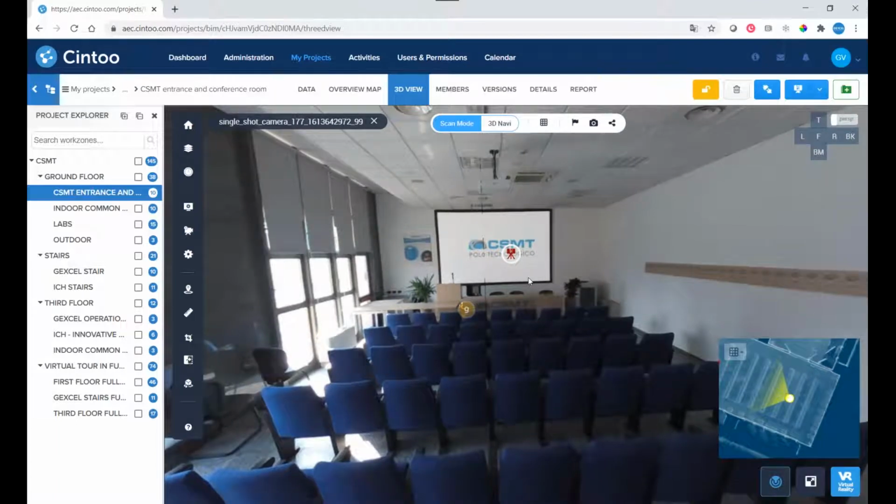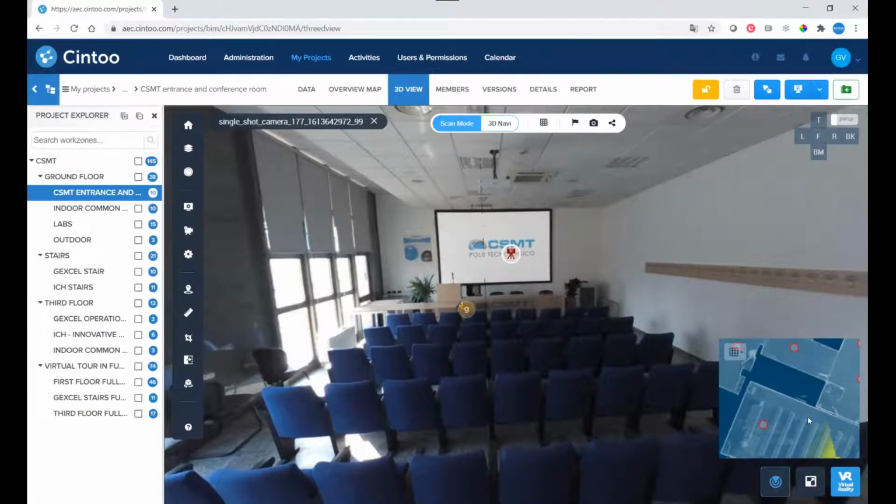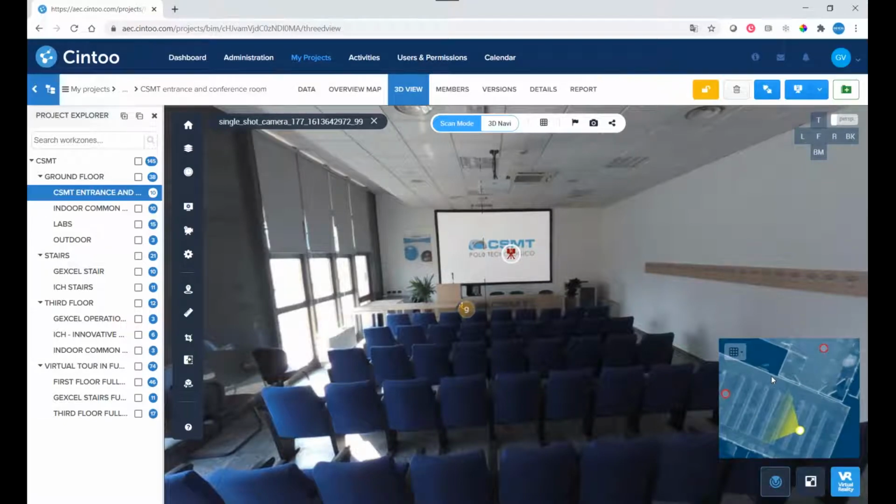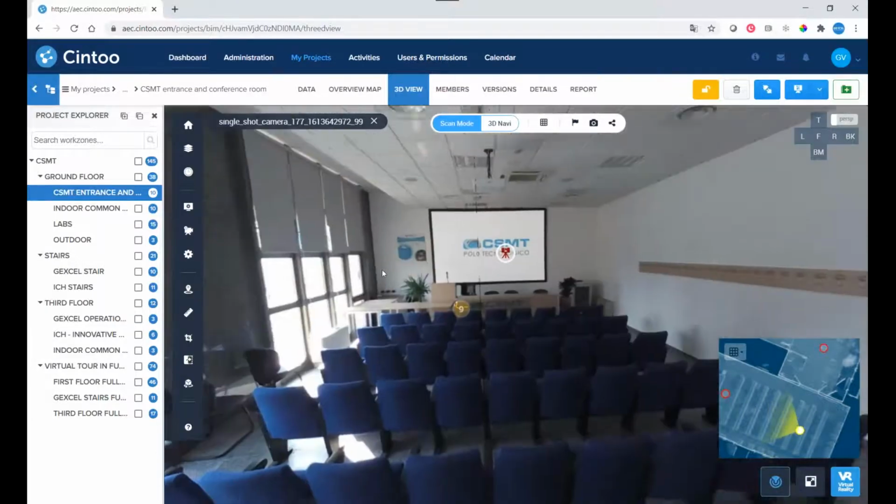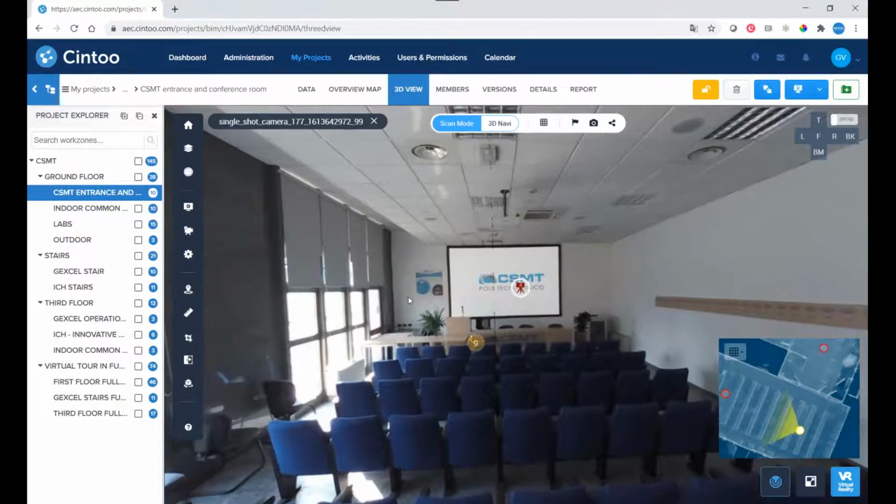I have just selected an icon, as you have seen, and as I mentioned, we can navigate in the 2D that is located on the right side of my screen, so you can move from one room to the other. And here I can navigate in my panorama picture, high resolution panorama pictures.